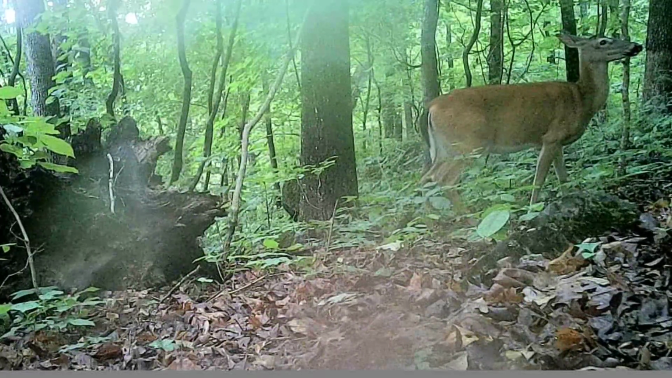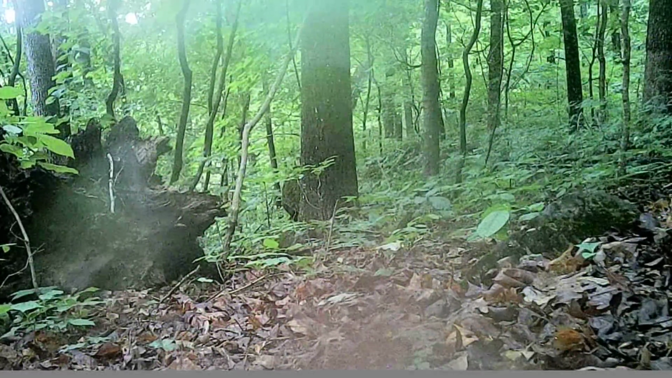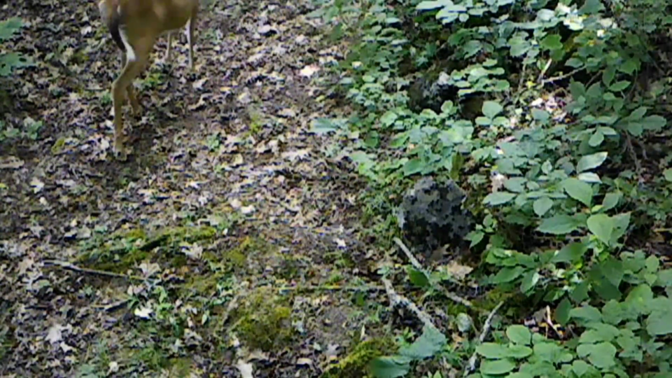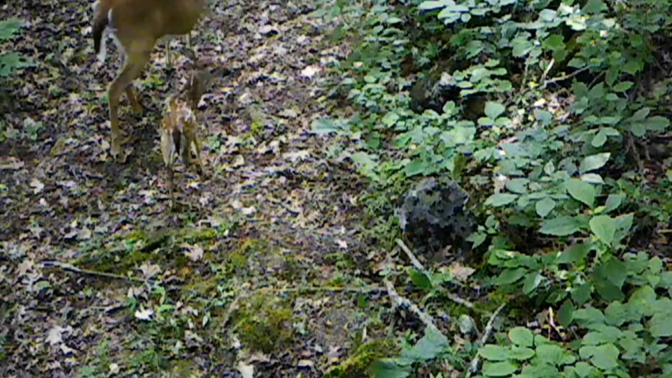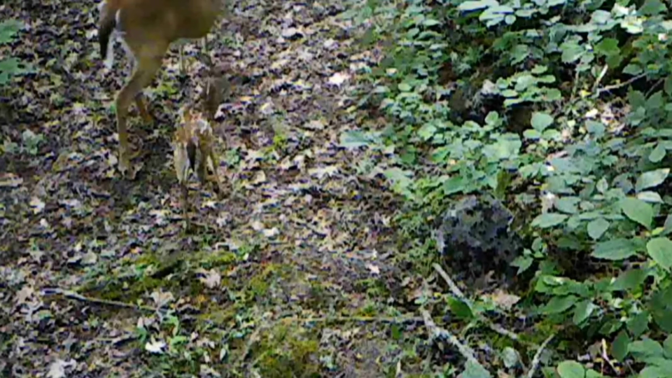And the does, they're moving around nicely, but I don't see many fawns. I just haven't filmed them anyway. I got one glimpse of one on the camera in a tree. Beautiful little fawns. Maybe I just ain't seeing them. Time will tell. But ain't they so precious?